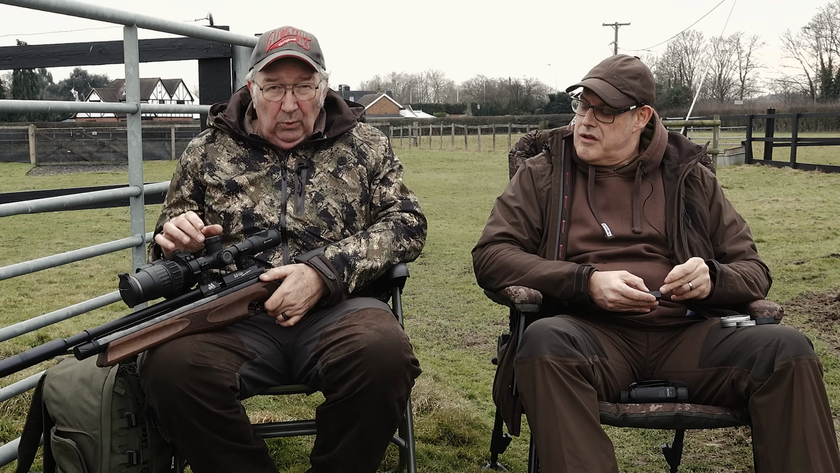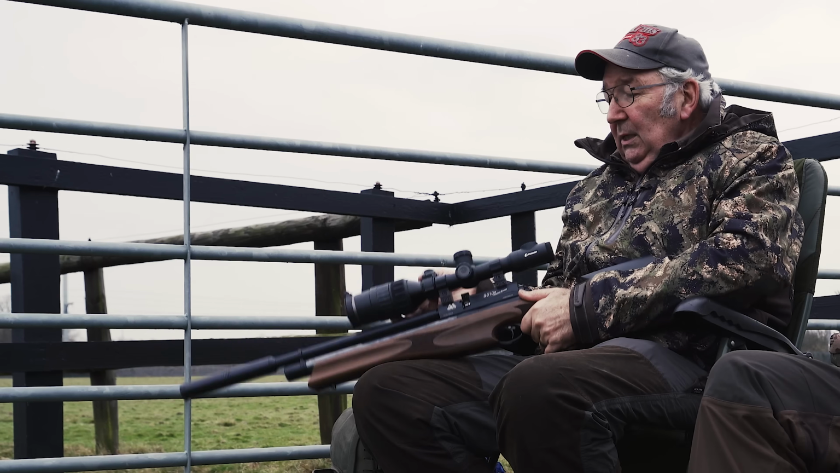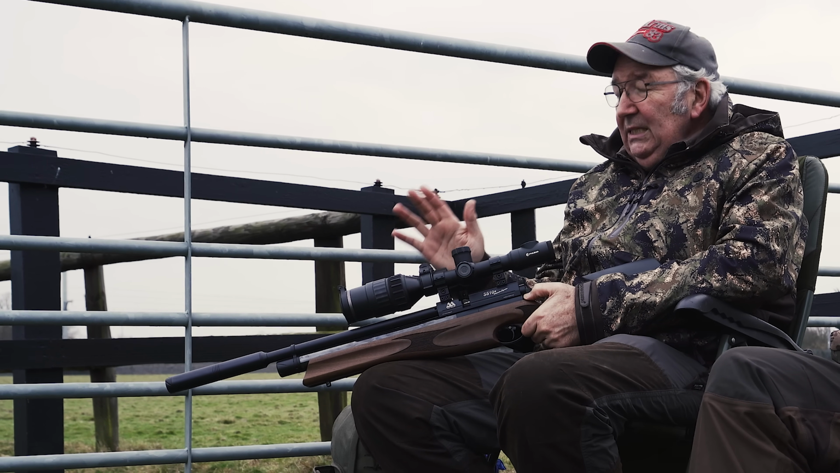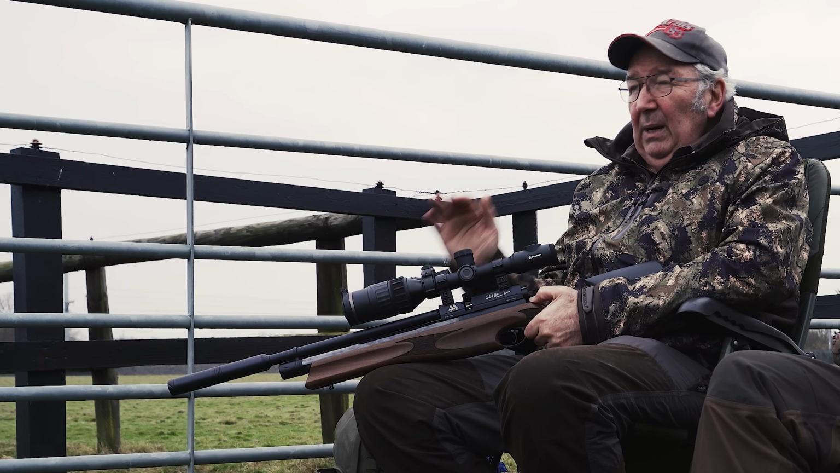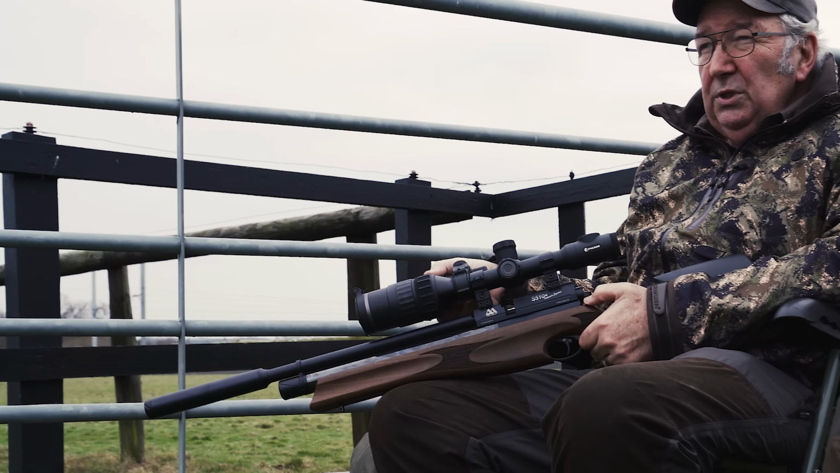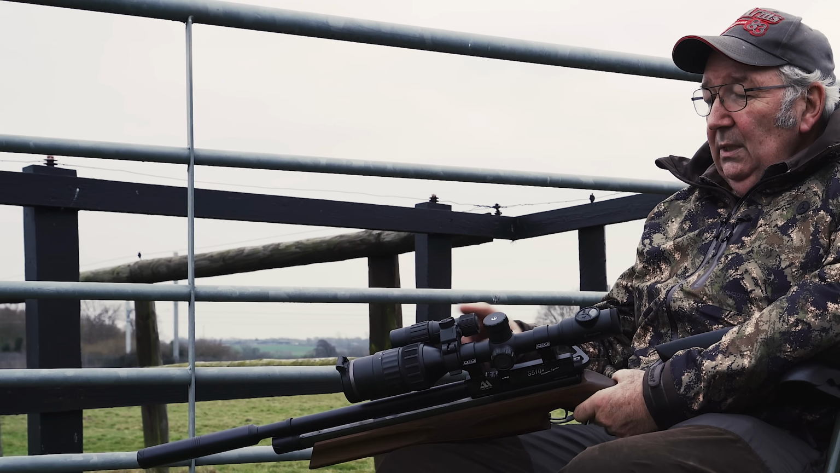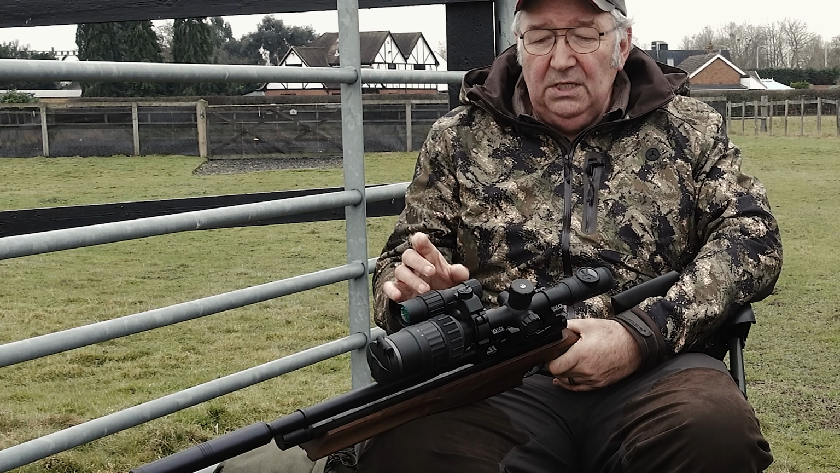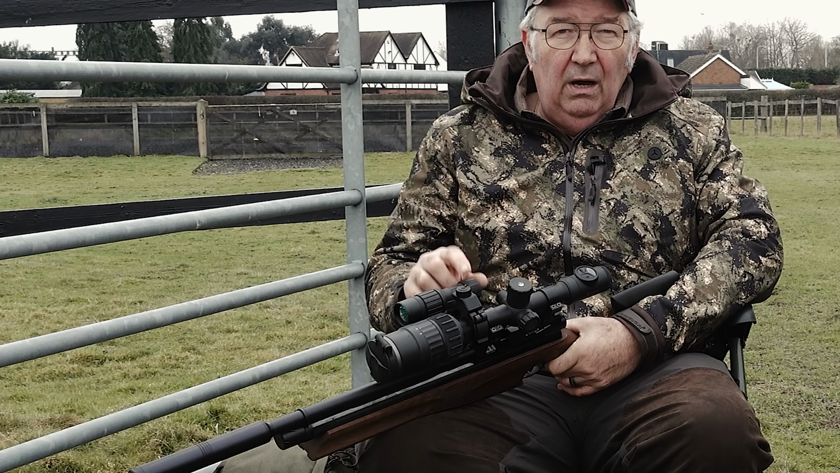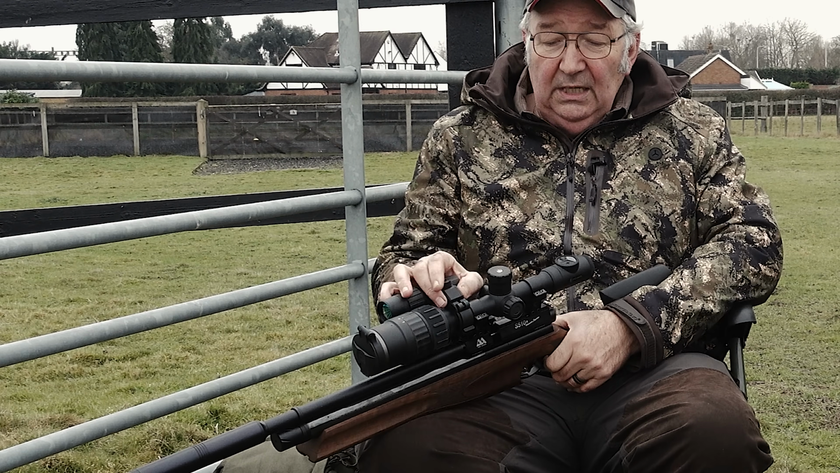I've swapped the thermal scope for the Pulsar Digix C50. Now, this is a day-night scope, so in daylight it acts like any other optical scope, and at night it's full-on night vision. They offer it in two guises: one is scope alone, the other is supplied with an IR illuminator. I've got the one with the illuminator, and it does a great job.